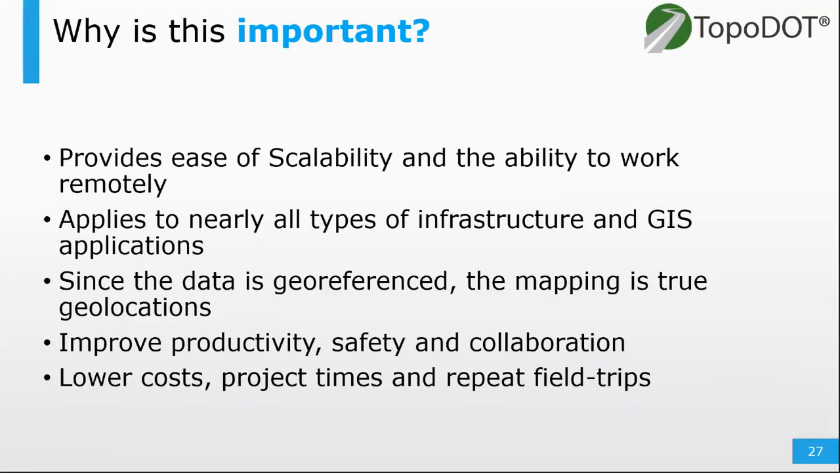Why is all this important? It allows for scalability and working remotely. The applications of LiDAR technology apply to nearly all types of infrastructure and GIS projects. The extracted work is going to be all geolocated. If you're not using control, you're going to be within a certain amount, very close. But if you are using control, you're going to be very, very precise and accurate. And then you're going to see improvements to productivity, lowered cost, and ultimately you're going to reduce repeat trips to the field.